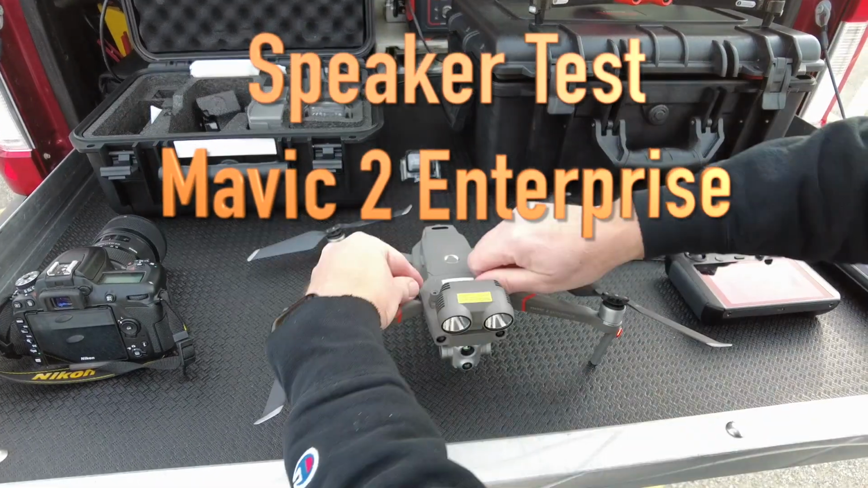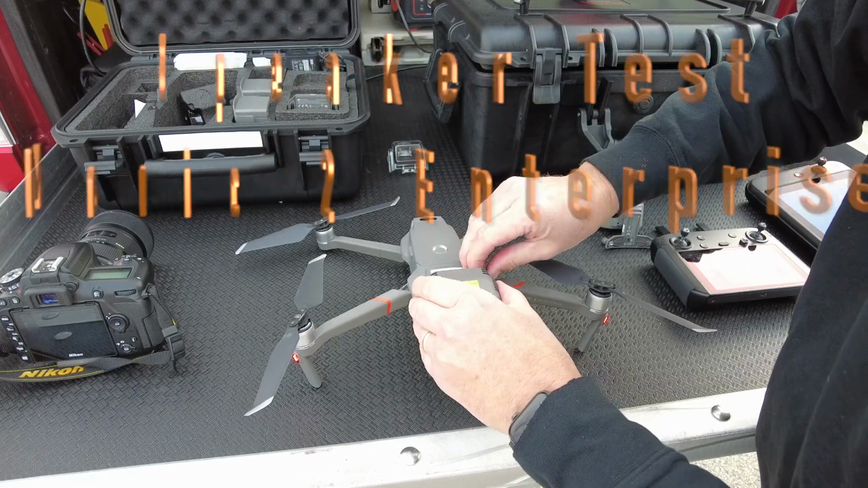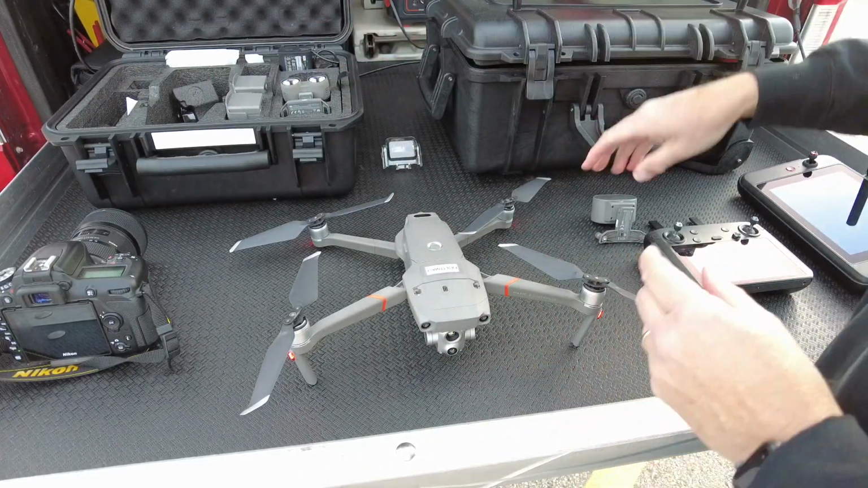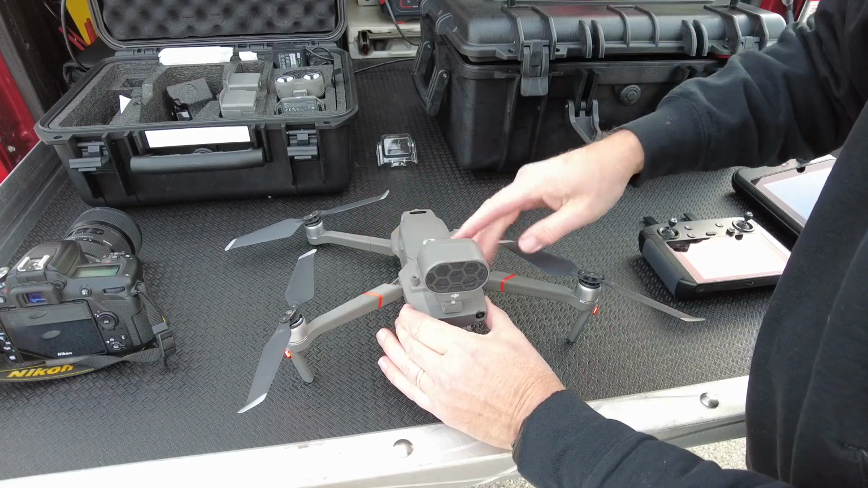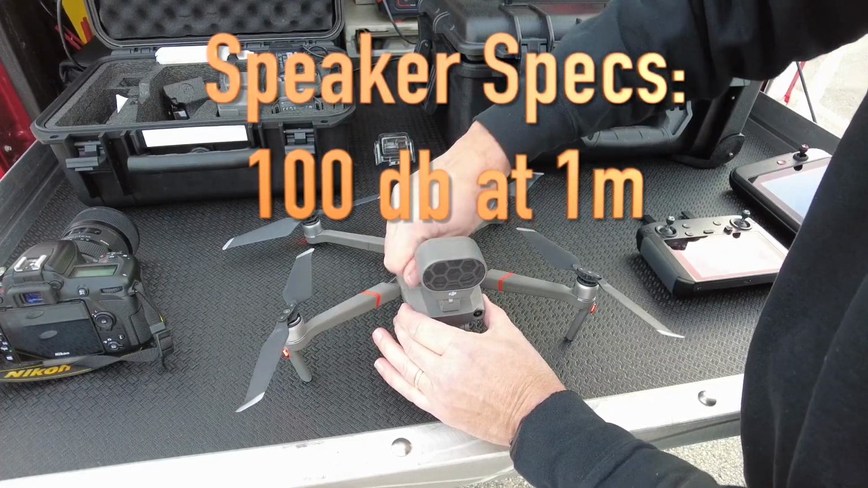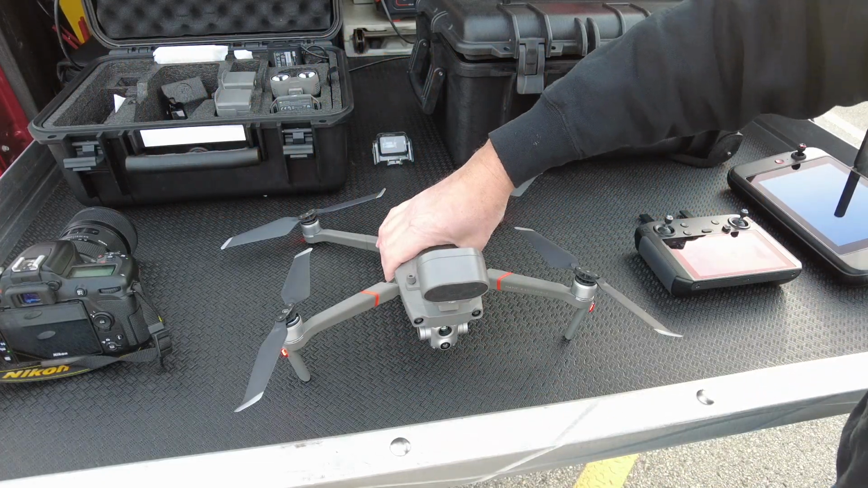Okay, we're just going to swap the accessory port out here from the searchlight over to the speaker on the DJI aircraft. And again, the aircraft is powered on, so we are hot swapping this, which is allowed. Just make sure that those thumb screws are tight. We don't want to lose this thing.